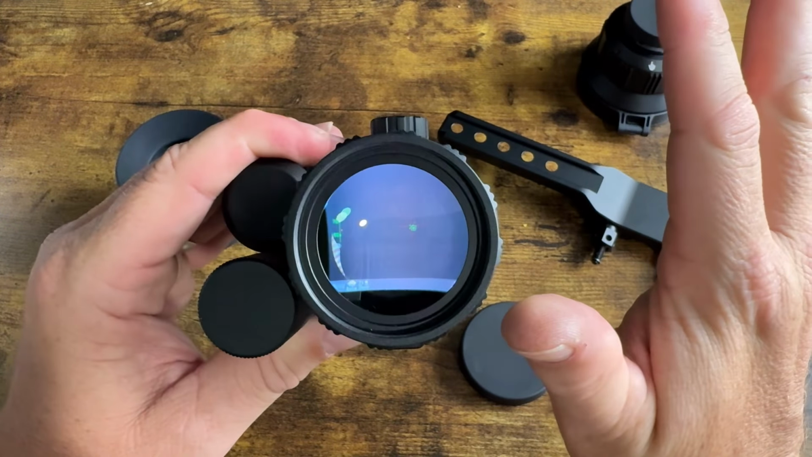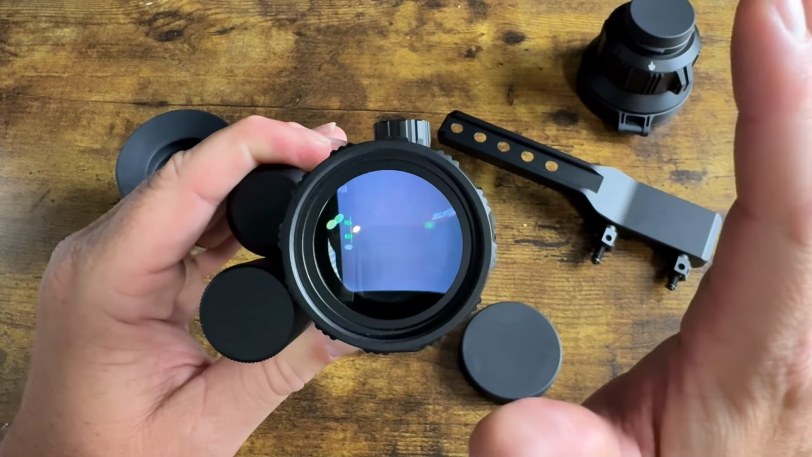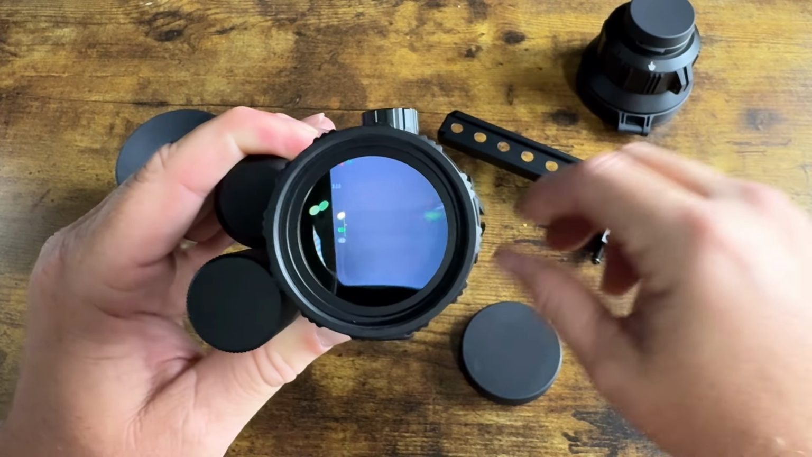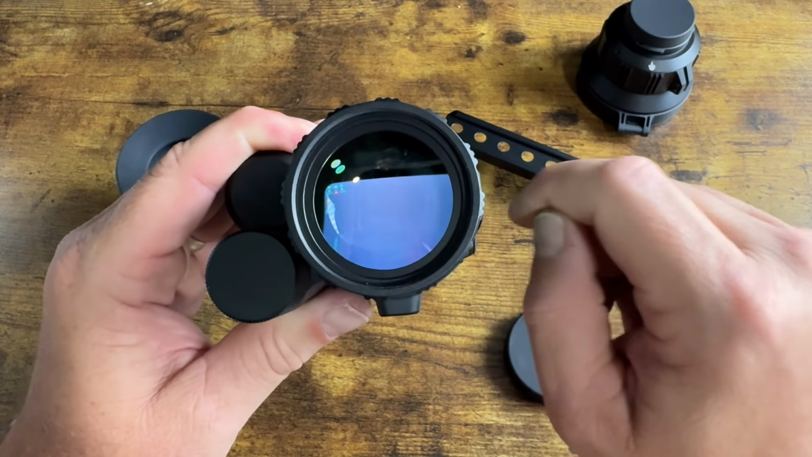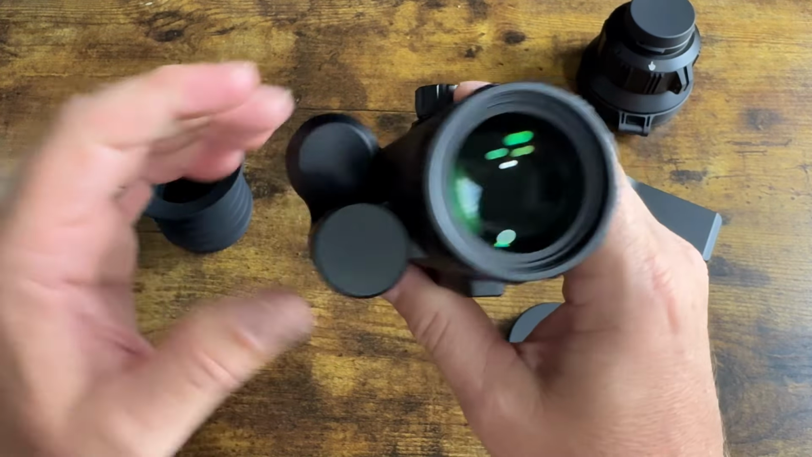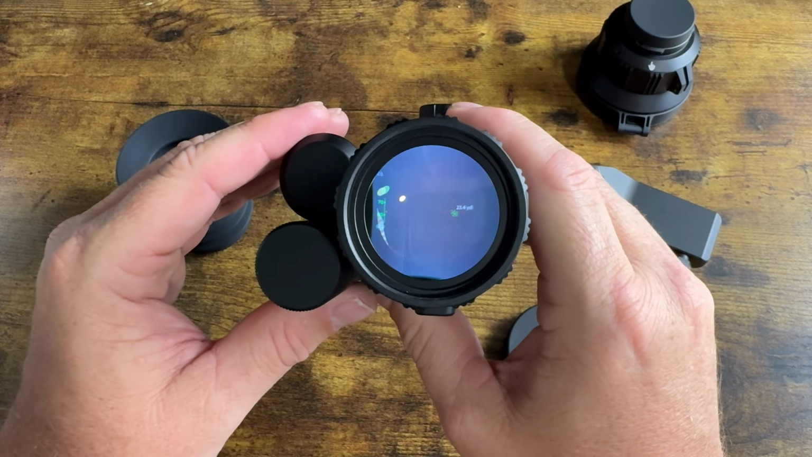You know what? Let's go outside, let's mess with it a little bit, see if we can pick up some heat signatures, stuff like that. Let's mount it to a rifle. We're going to mount it to a rifle, and then we'll go see what we can see. How about that? All right, guys.